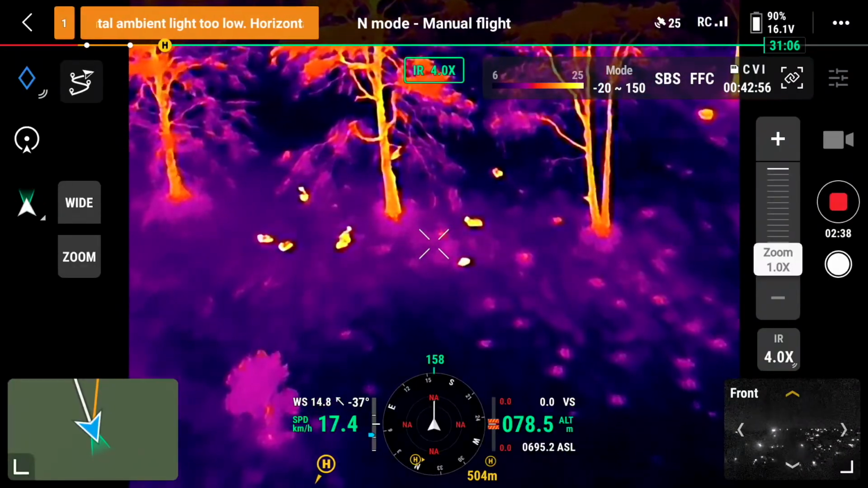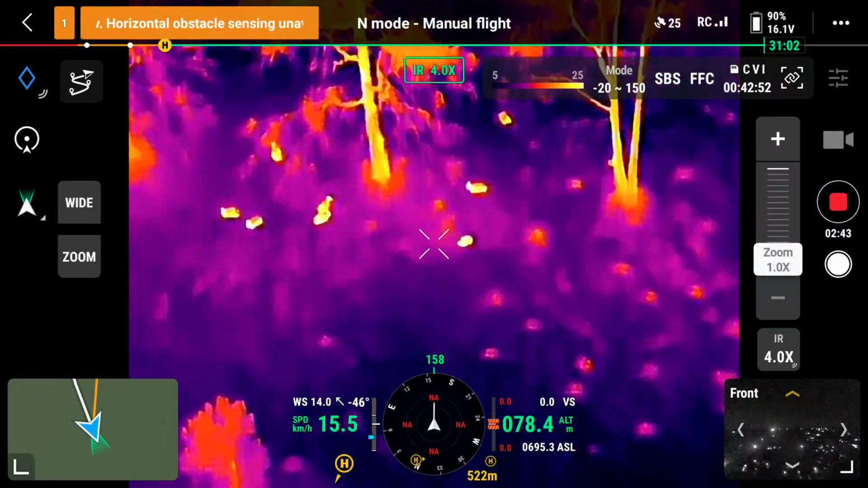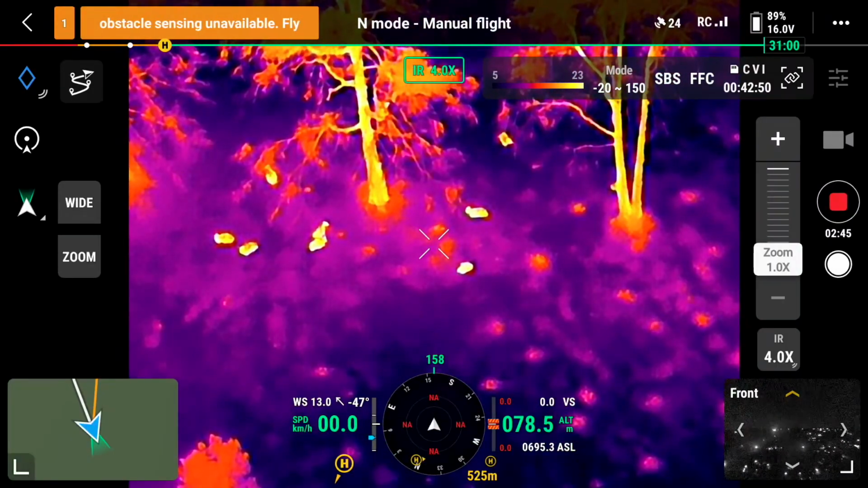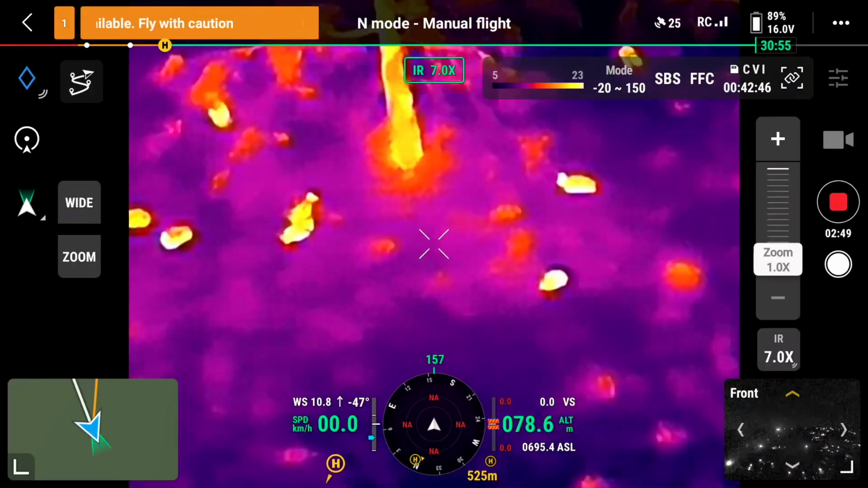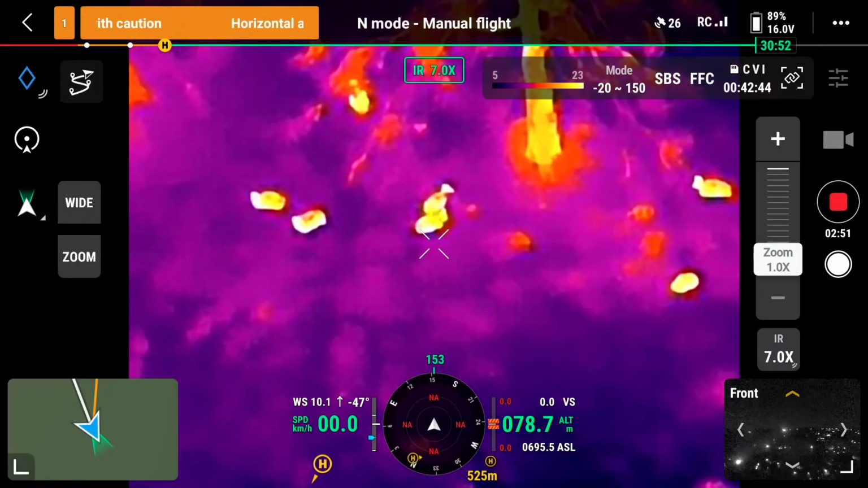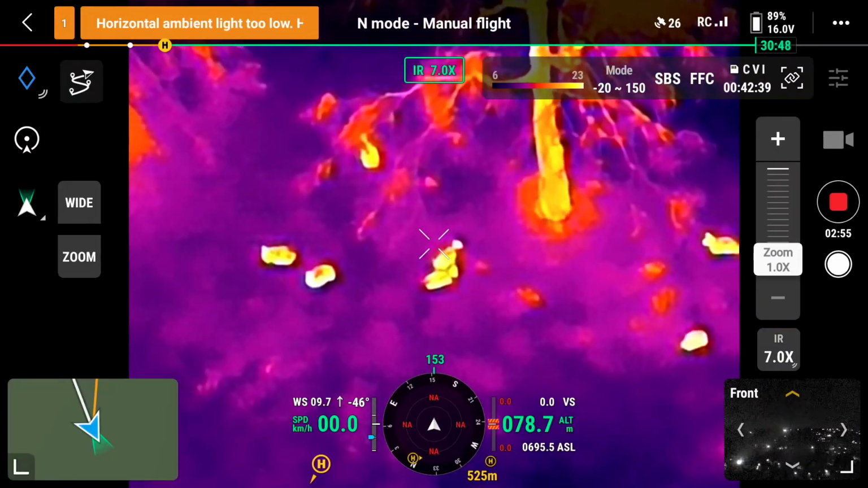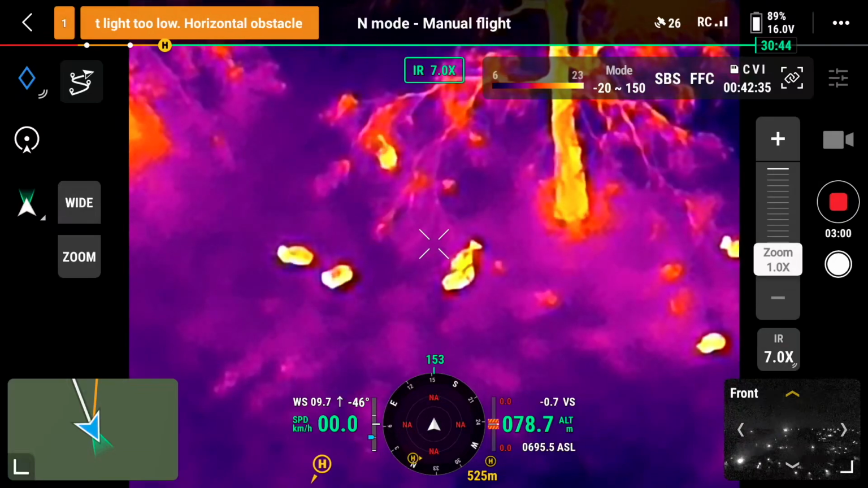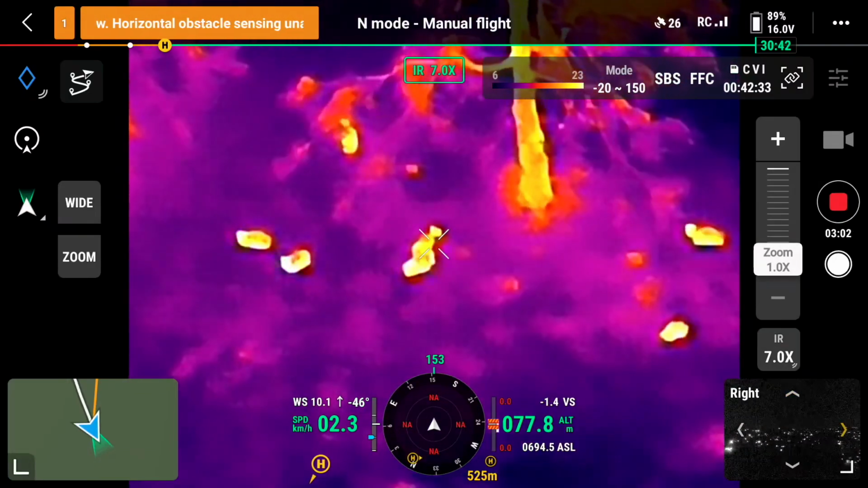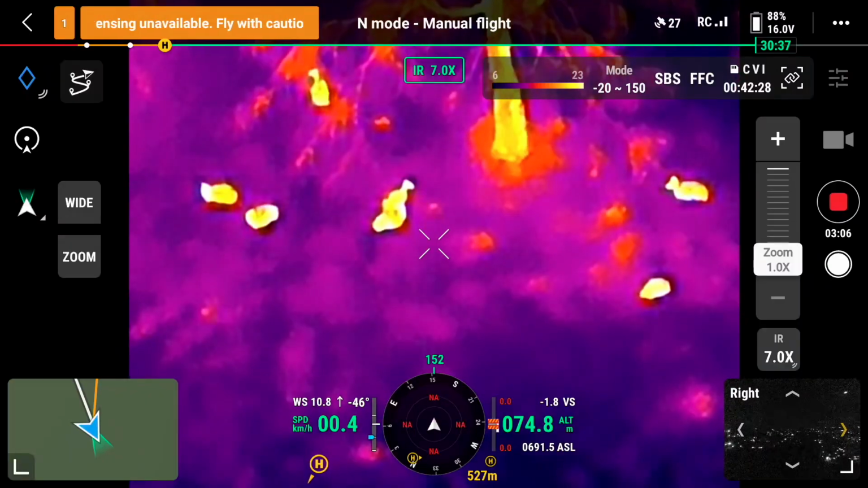Let's see. So you see, it can create a point of interest very quickly, and it's fairly easy to go and have a look there and see what is there. Is it something that we need to look at or investigate a little bit further? There we can see immediately there's movement there, so we know that it's something that's of interest to us.